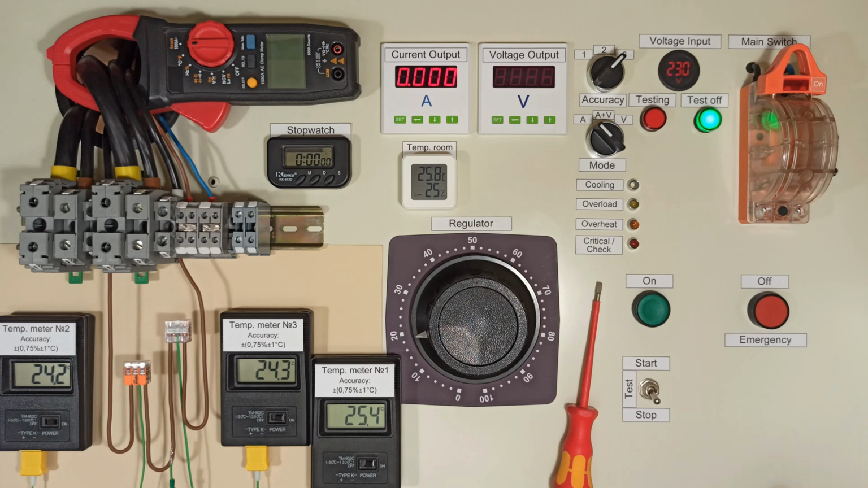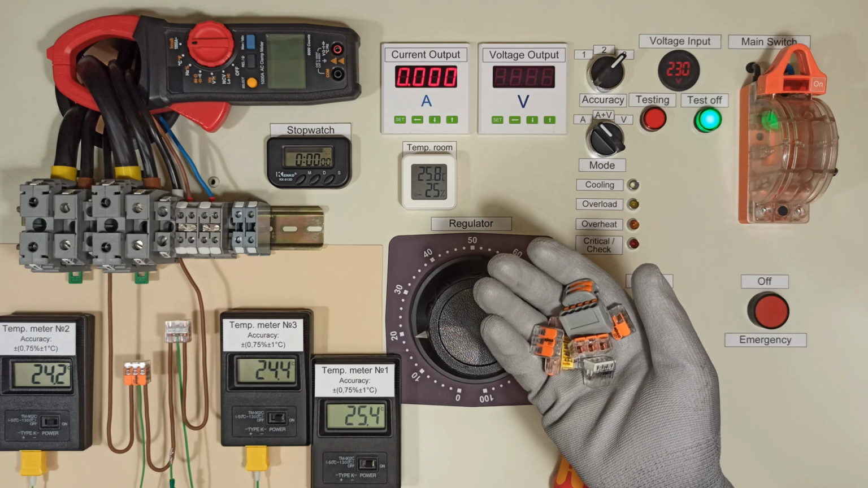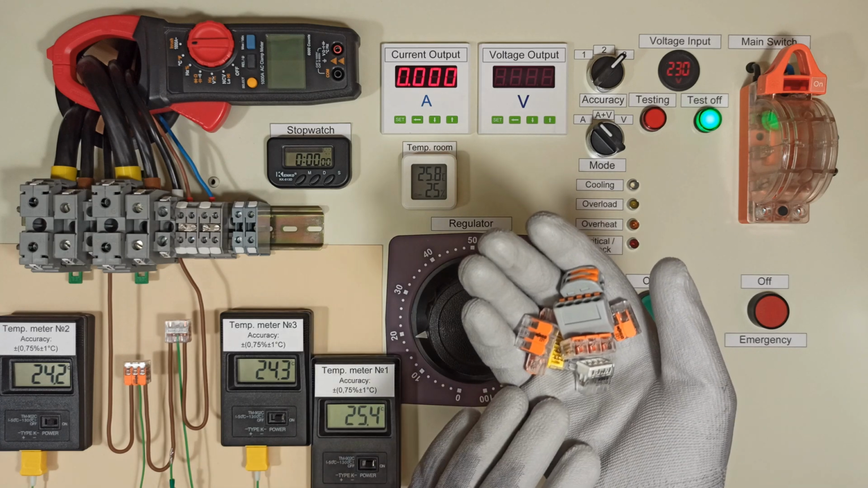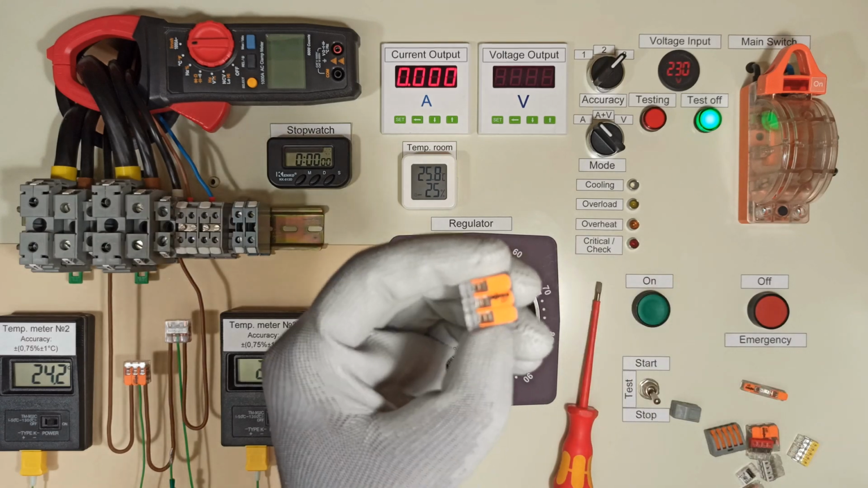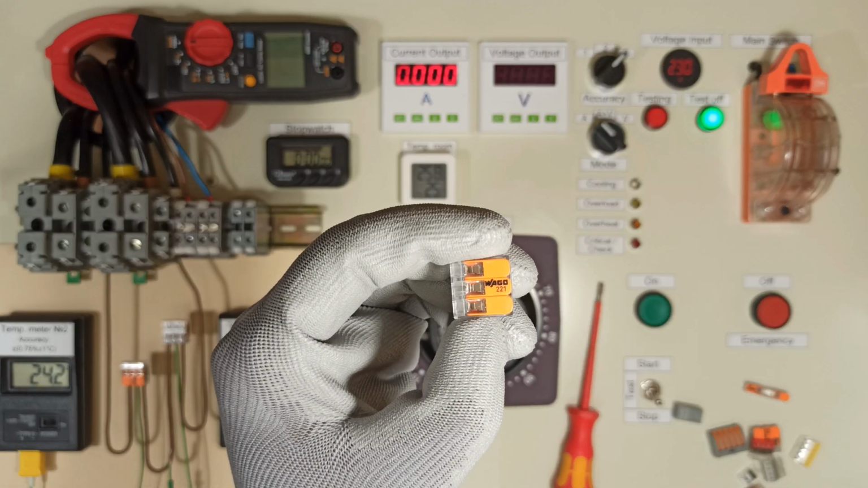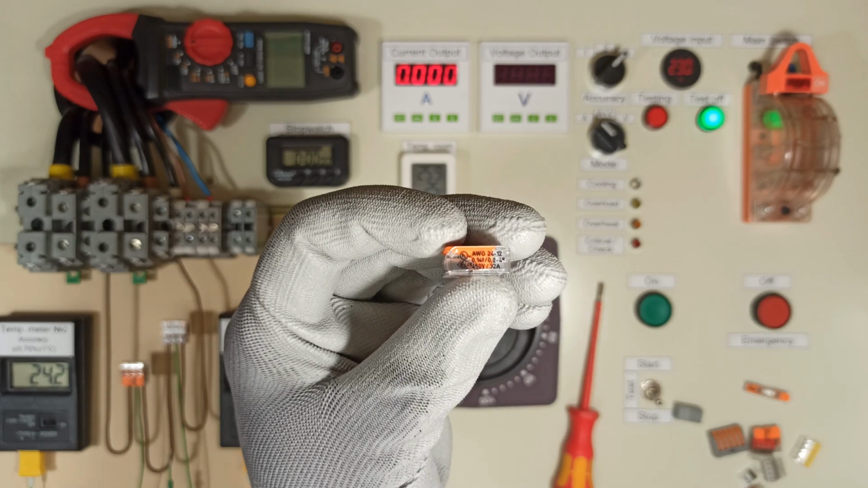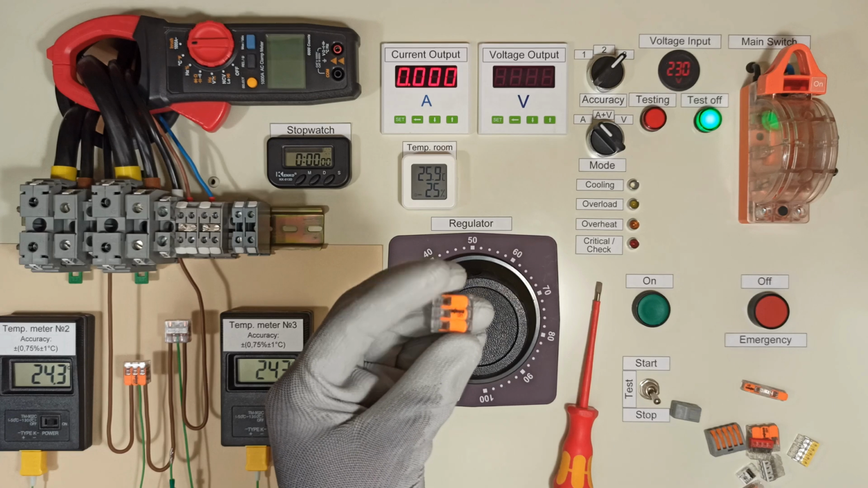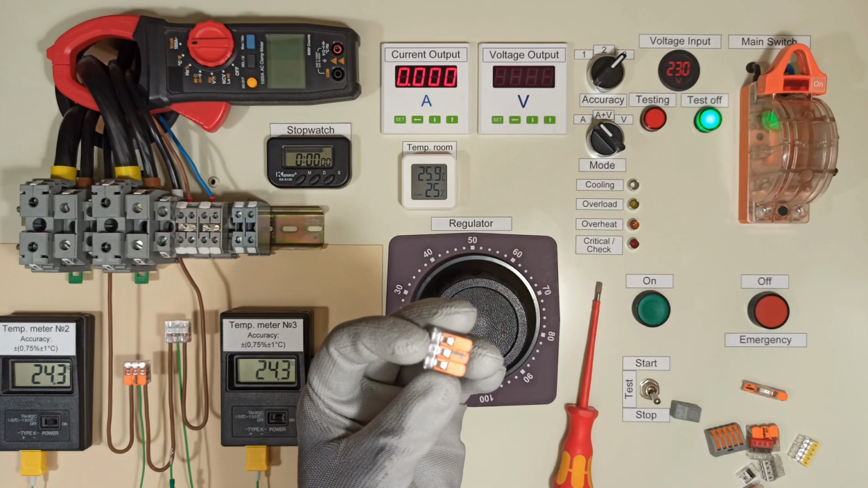Hi guys, I often use Wago connectors and have always wanted to learn how they heat up under different conditions. Today I will be testing the Wago 2214. The rated current is 32 amps and the permissible continuous operating temperature is 105 degrees Celsius.